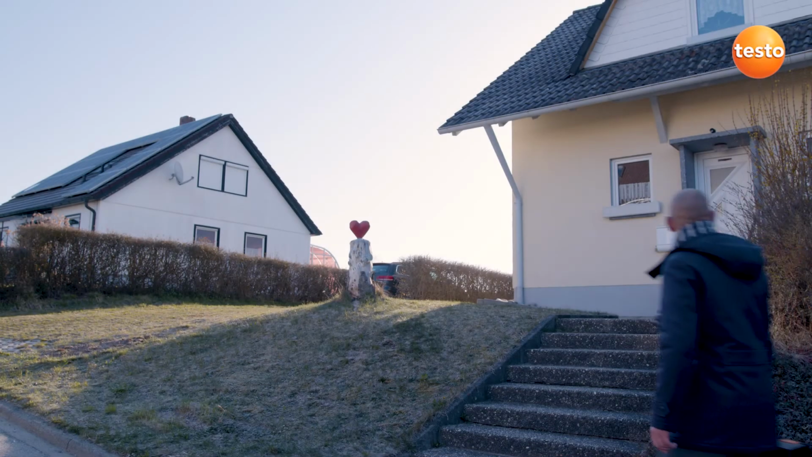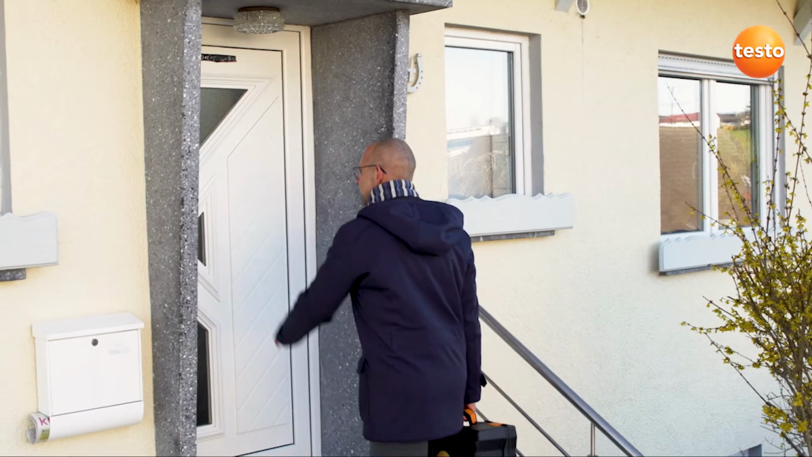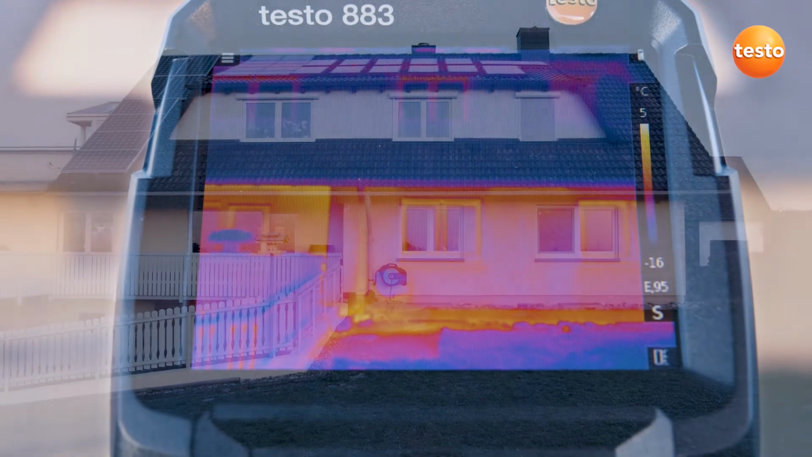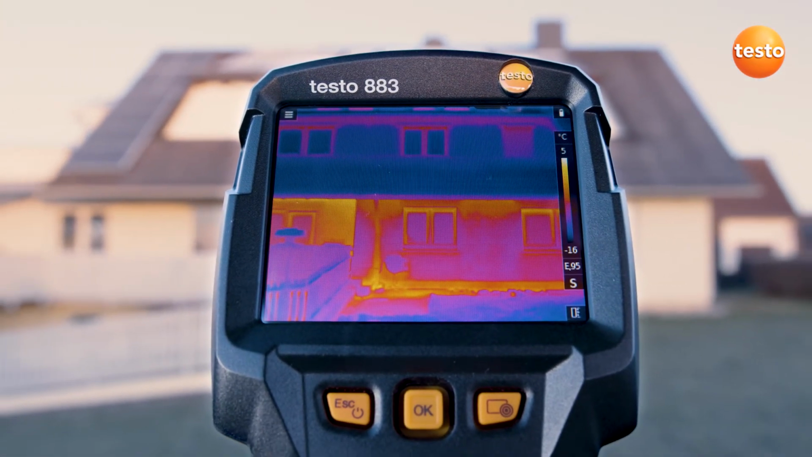In times of scarce resources and climate change, increasing the energy efficiency of buildings is one of the greatest missions of our age. Thermography helps you to meet this challenge. To do this, a thermal imager should possess certain technical properties. The image quality is of particular significance.